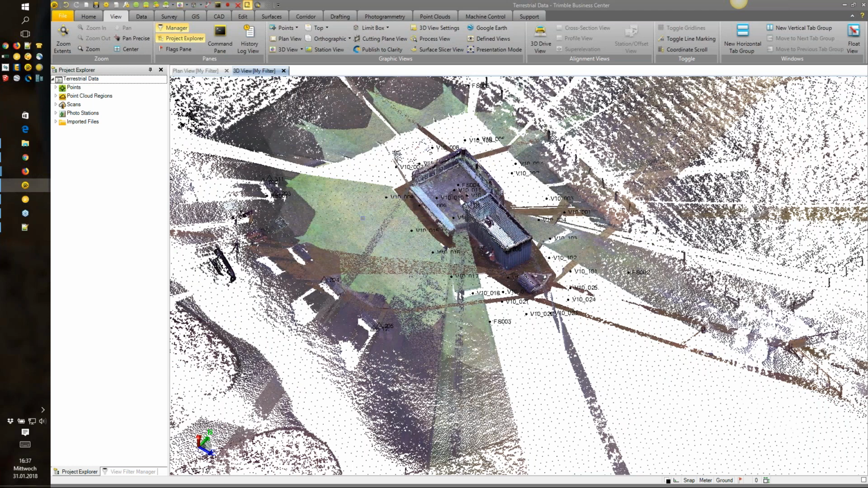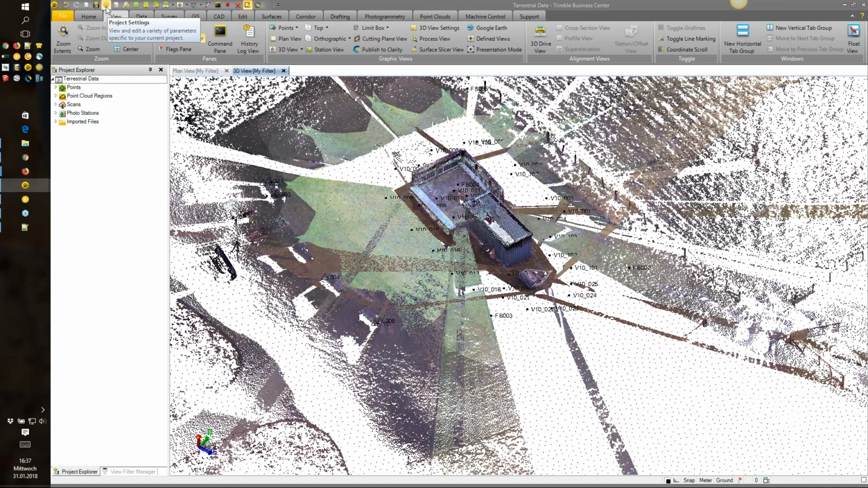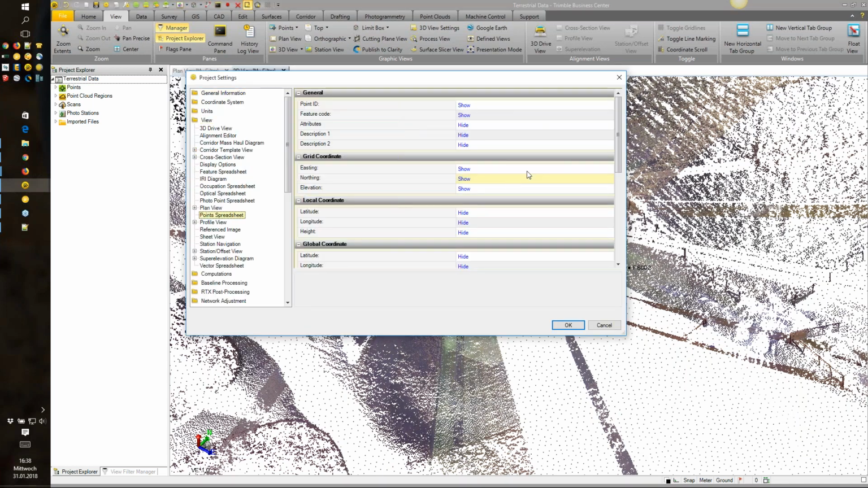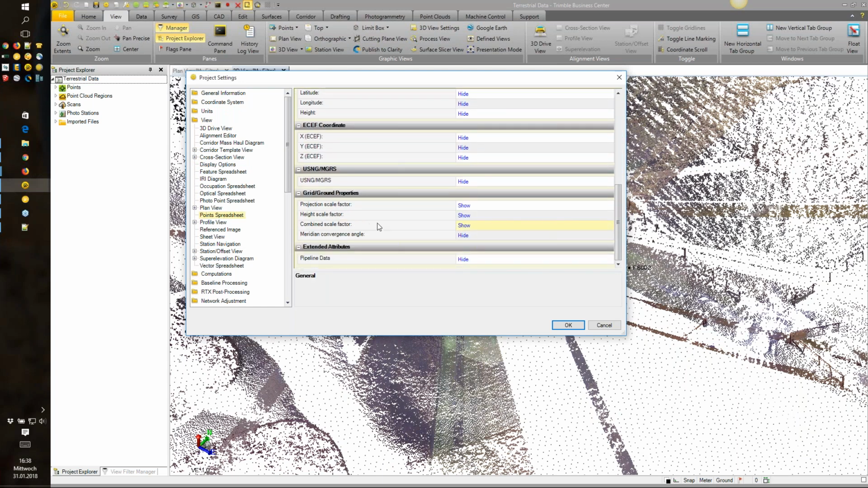The coming question might be where we can see the combined scale factor. So when you go to the project settings, on the View tab, you go into the point spreadsheets, and here you scroll down until you see the combined scale factor. By default, it's hidden.